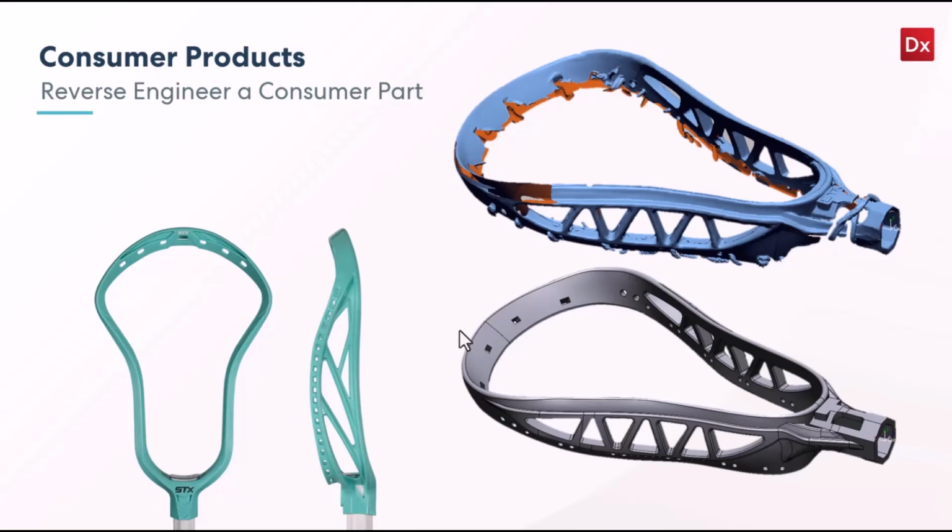You have this lacrosse head here on the stick, and we reverse engineered a legacy model here to show. It's got a lot of surfacing in it, so I definitely wanted to use this to show some of the really neat, creative modeling approaches that were taken, and some of the skills that are necessary to model this.